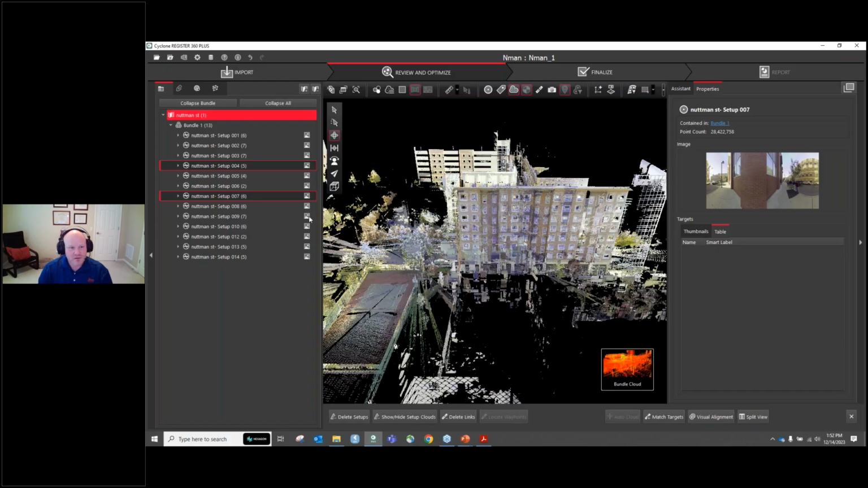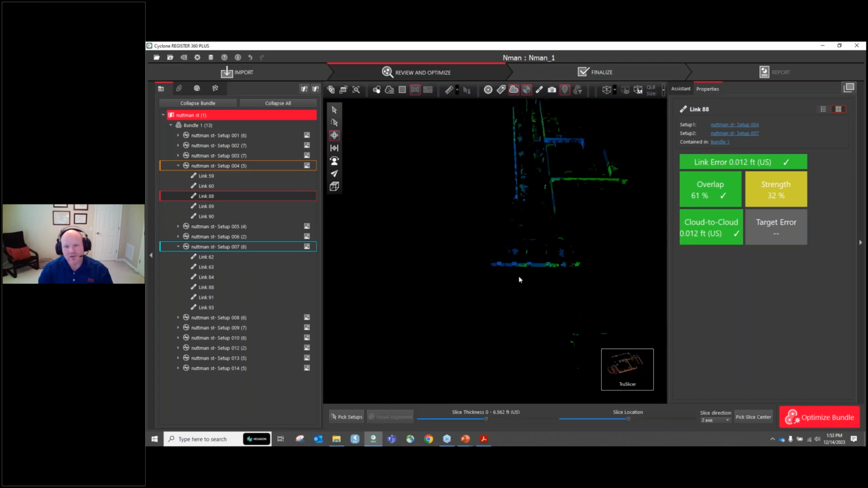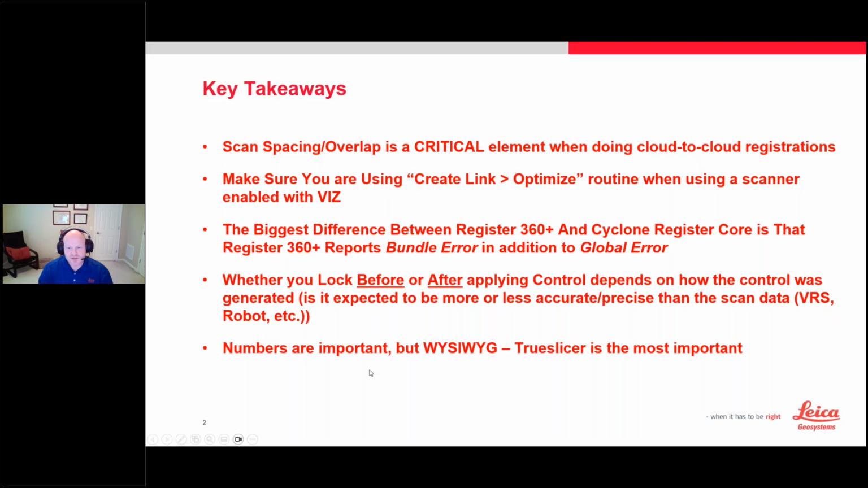If there's not a link between 7 and 4, but if you click a link, like say, oh, 88 is between 7 and 4, interesting. Then you can go true slicer, and now you've got just a true slicer for that link, and you can constrain to the axis, which is our last key takeaway for today. What you see is what you get.